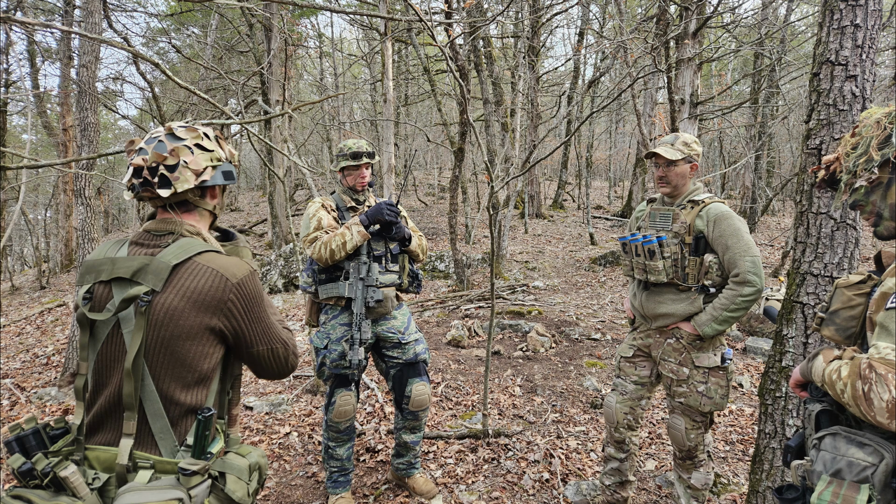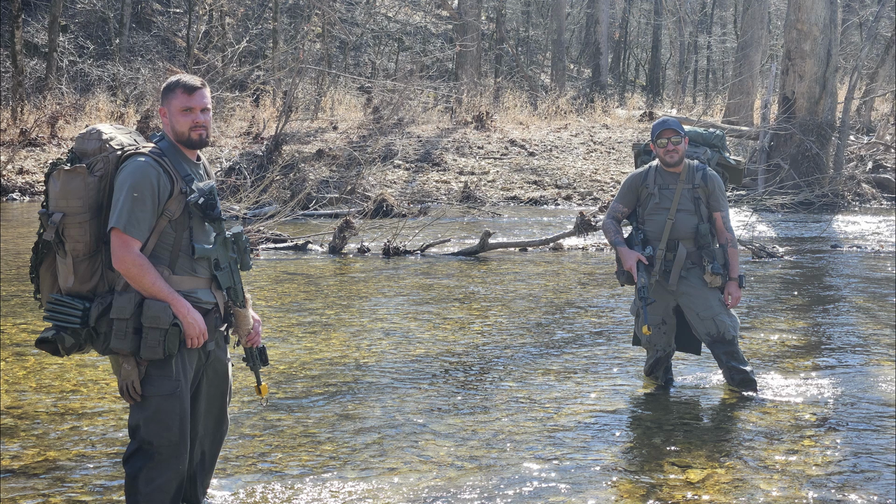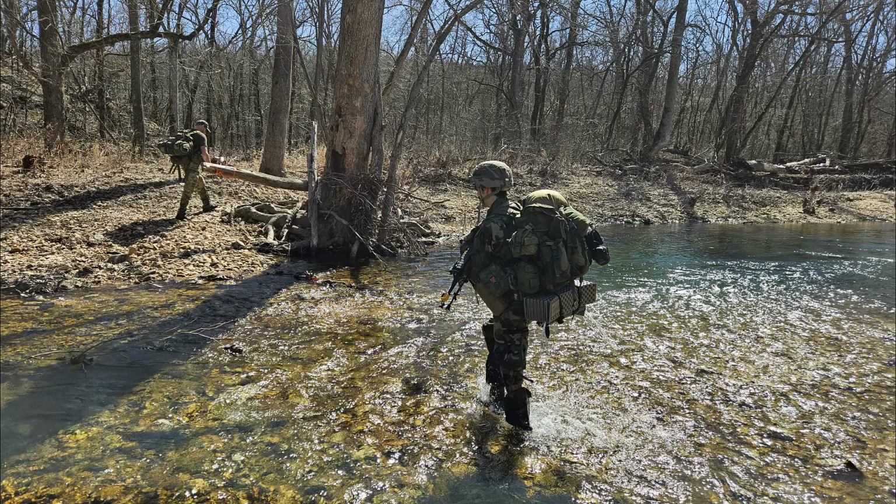Also, an incredible amount of effort was put out from these guys. The patrolling was very hard by my standards, actually. Everybody put out, everybody achieved. I think everybody had a good time, and everyone's welcome back, and I think we're growing from here. So I want to see everybody in May, and I'm excited for that event, guys.